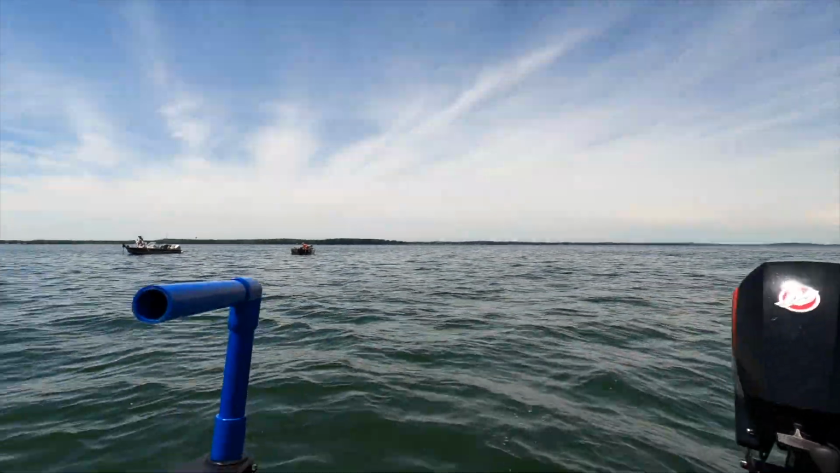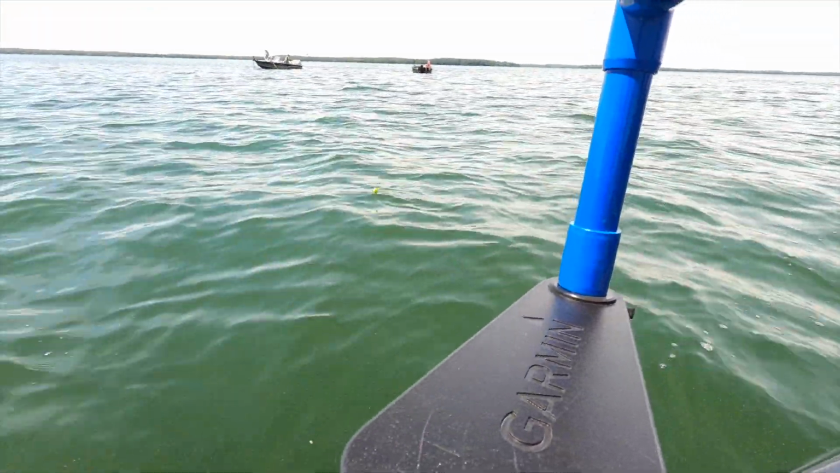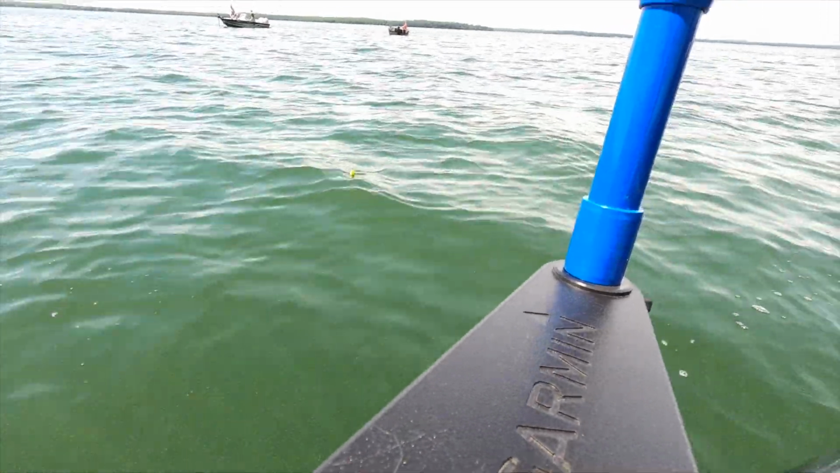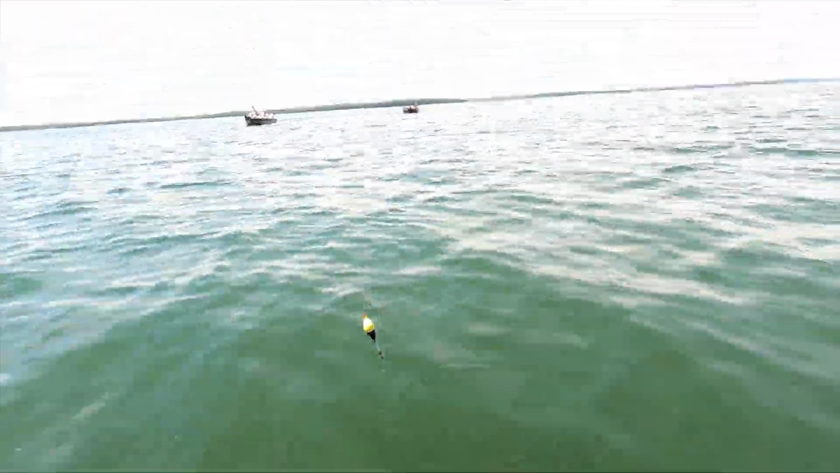Oh, yeah. Good fish. Feels pretty good. Not gaining on him a whole lot, but I don't think he's... no, upper 20s. But that's a nice fish.